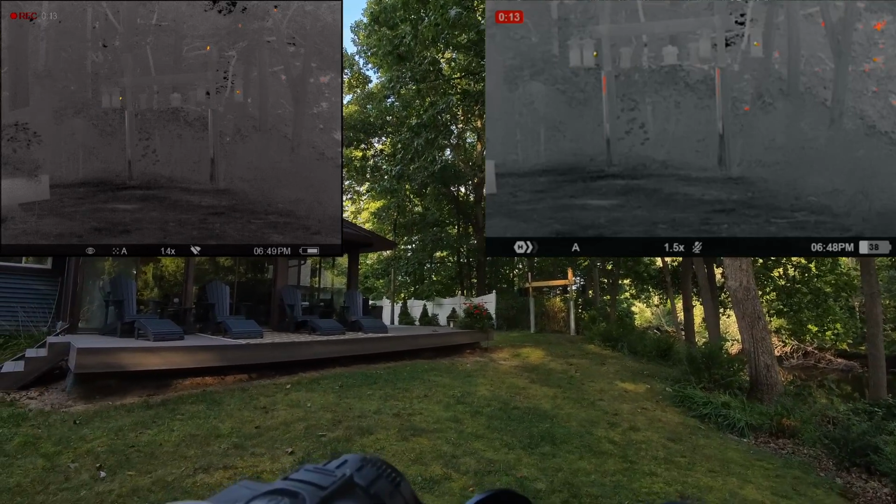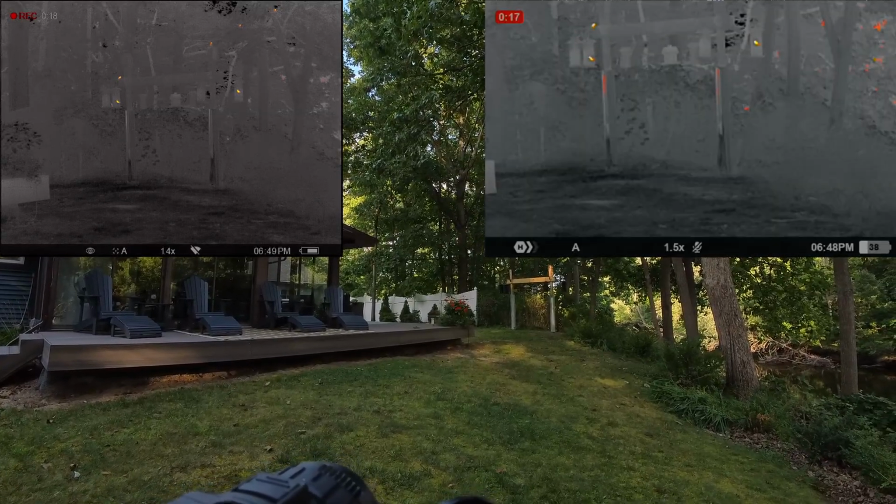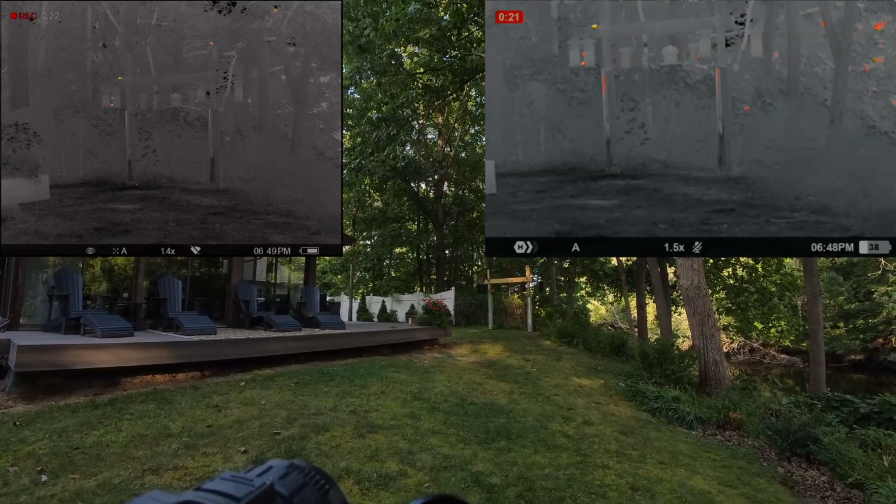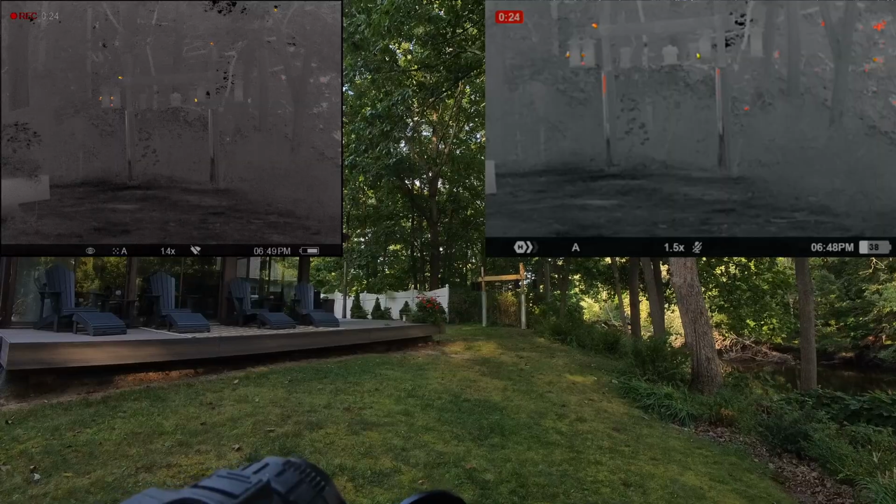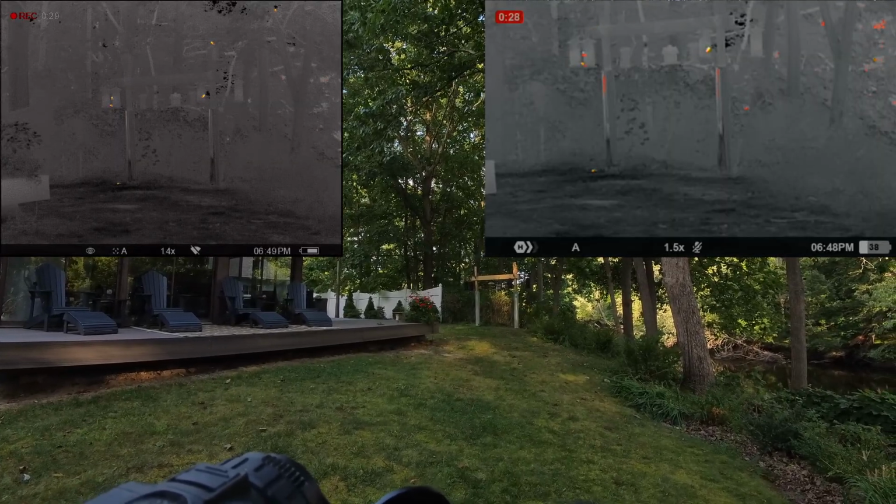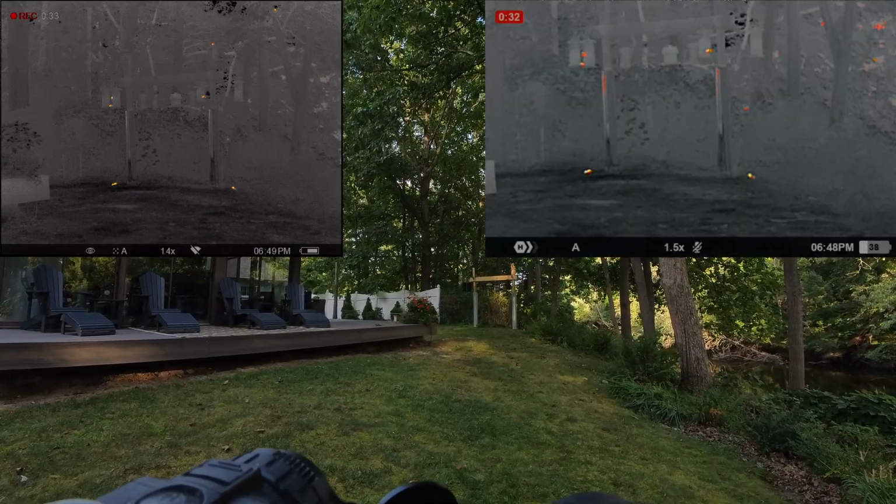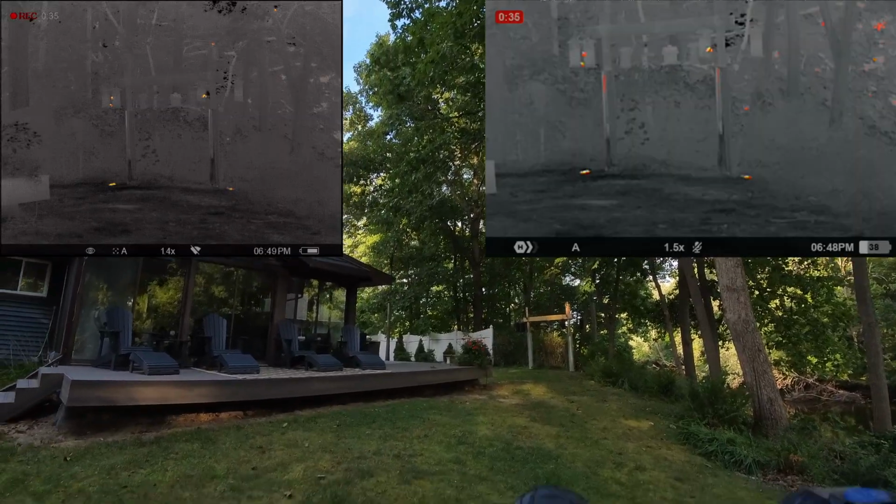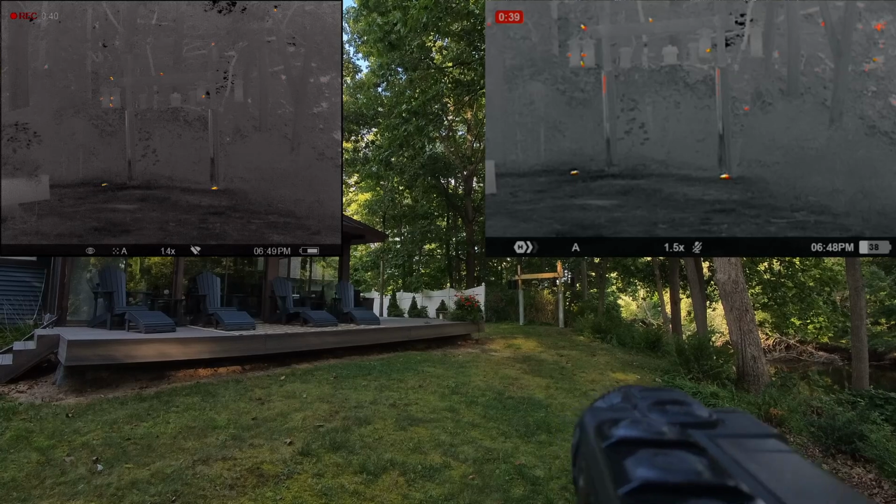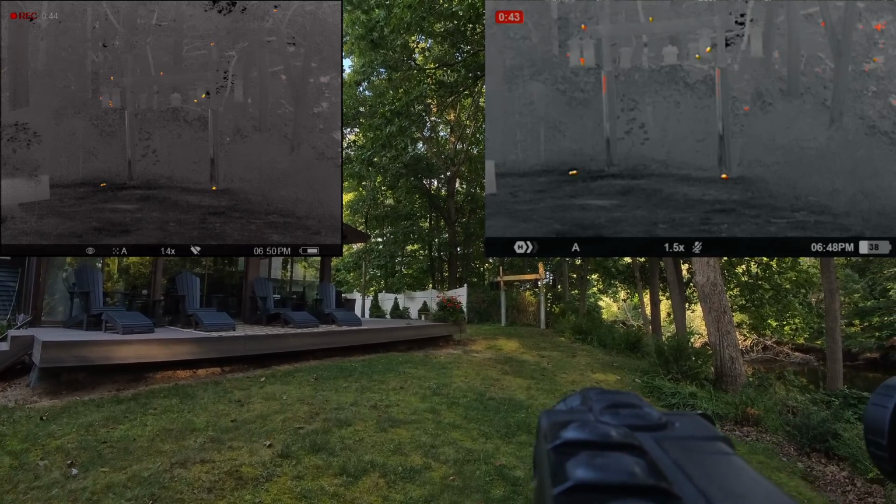Now that we're further back, the XQ19 can pick up a lot of the scene, but as a result of being further back, that resolution is a little more punishing. It's harder to pick out the details. The chipmunks still show up pretty well, but some of the smaller birds don't. I don't think you can see the bees in the XQ19, but you can see them in the XP28. And with the XP28 having 640 resolution, being 20 yards back is no problem. You can pick up all of the heat sources.